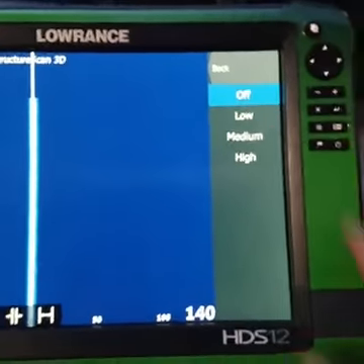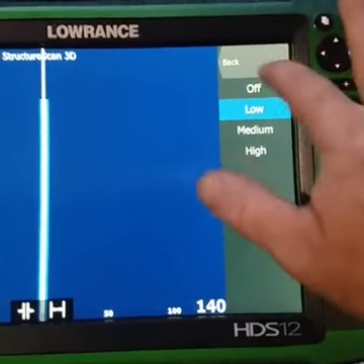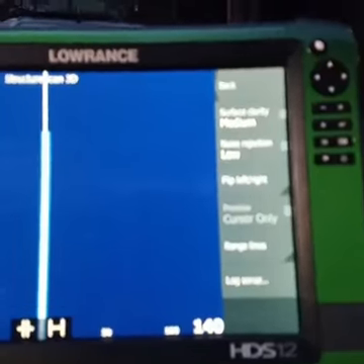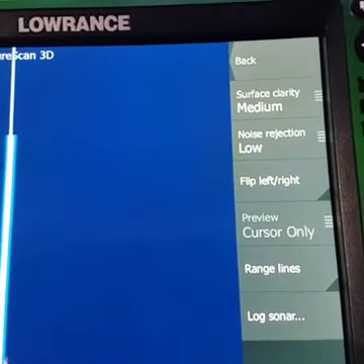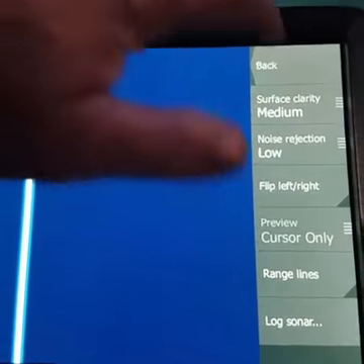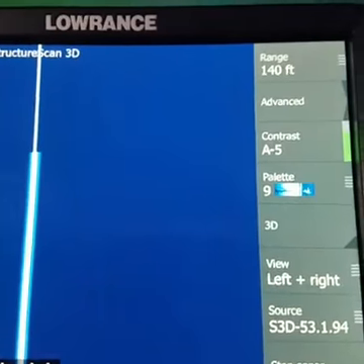Noise rejection, you're only going to have this option in the 3D. I usually run it on low to medium, and that gives you a couple different options there. You can pretty much flip it on, flip it off, and see what benefits you. See how it reacts to it.